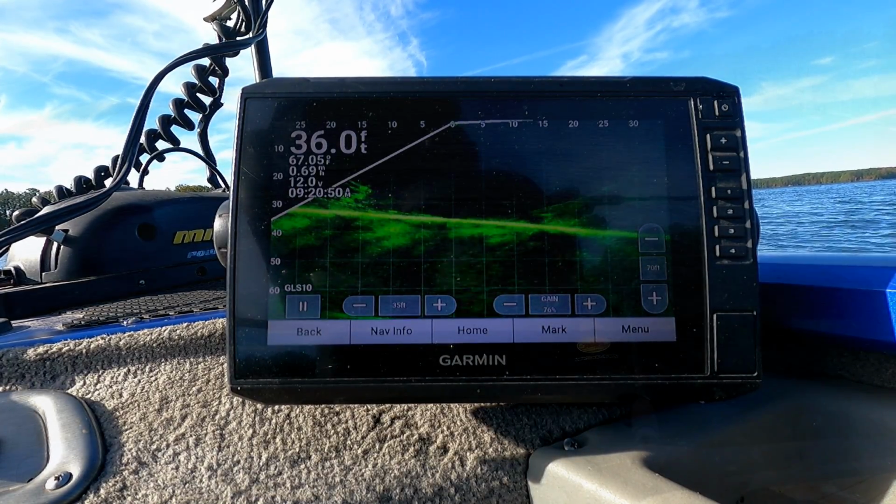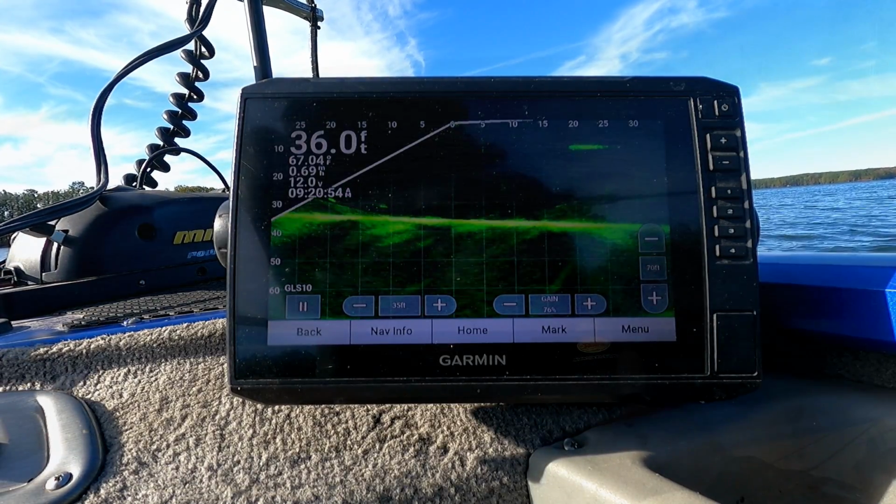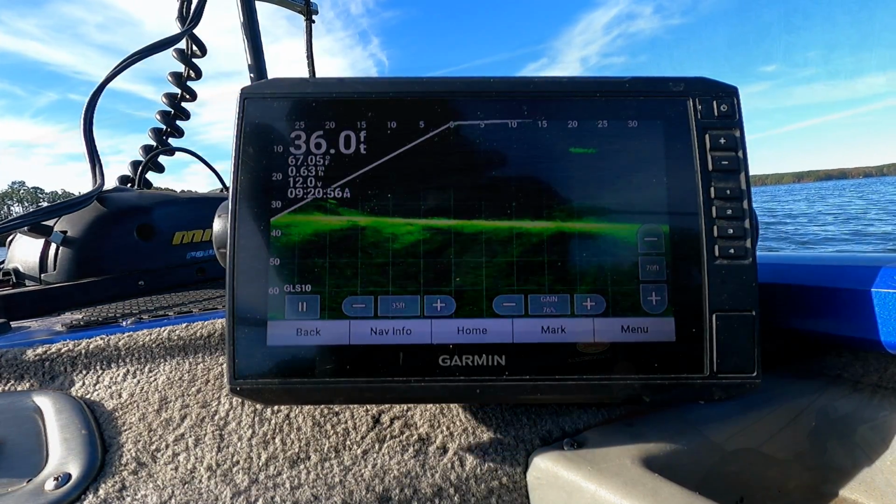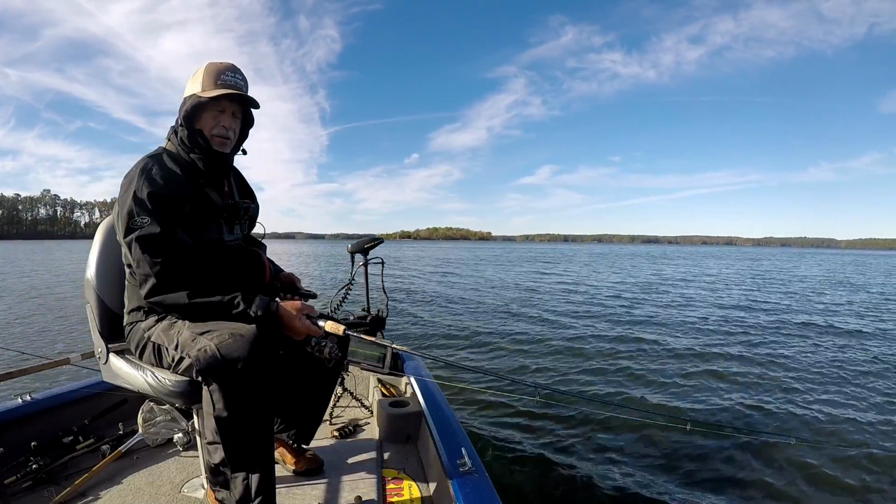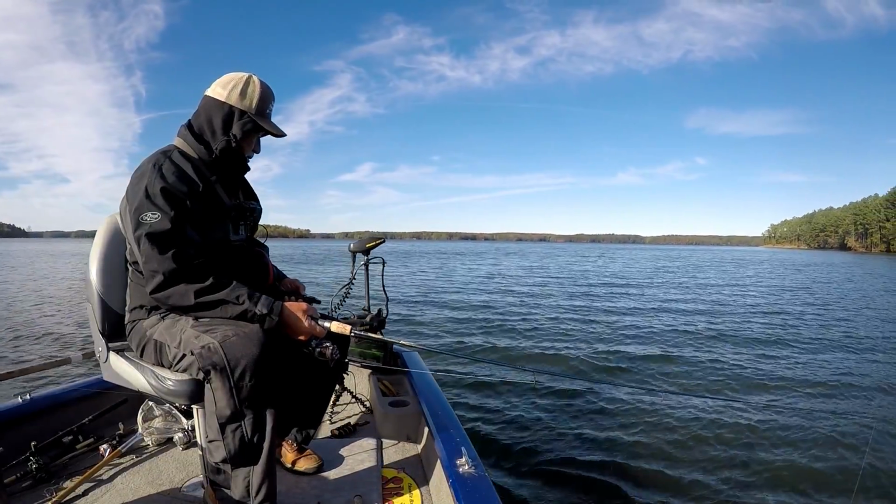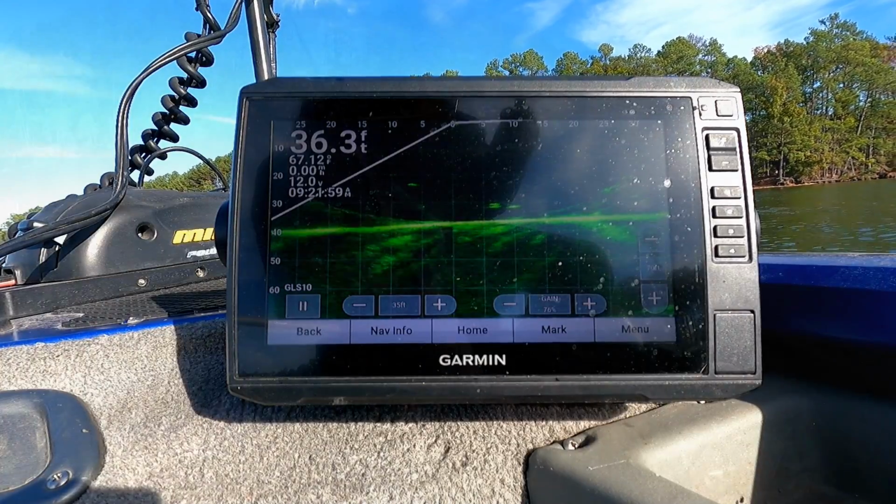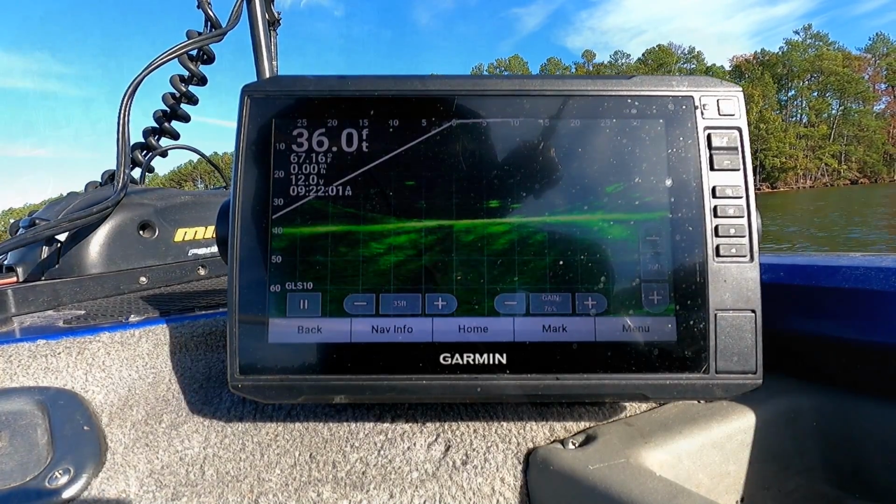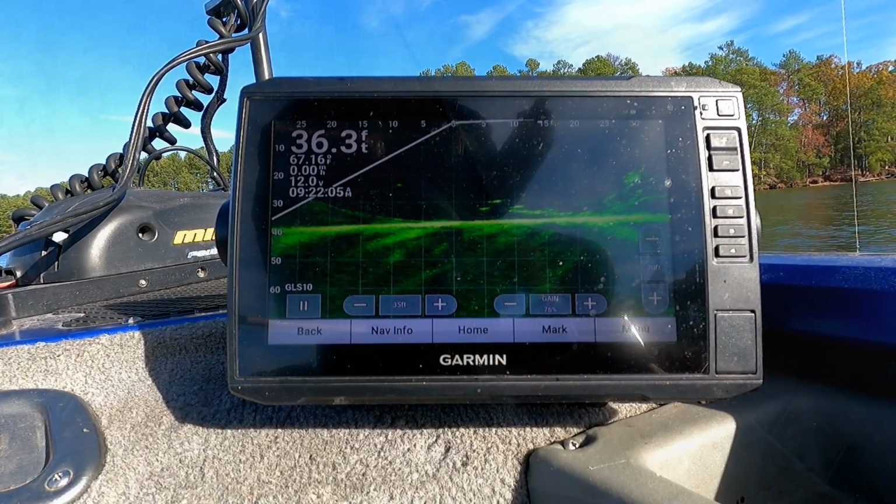The last couple times I was here, they wouldn't bite. Water's up a little bit today. They might bite today. Might not get another bite neither. You never know. Oh, he popped it. He popped it good. Get a little closer. That wind's making it hard. Gotta get a little closer.